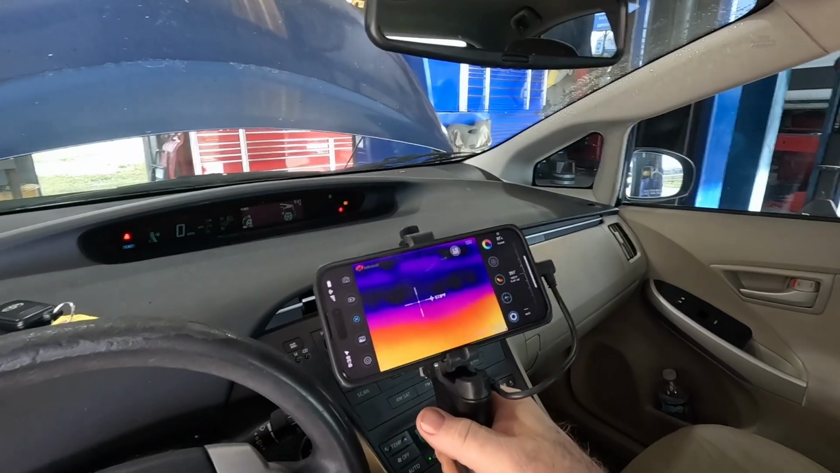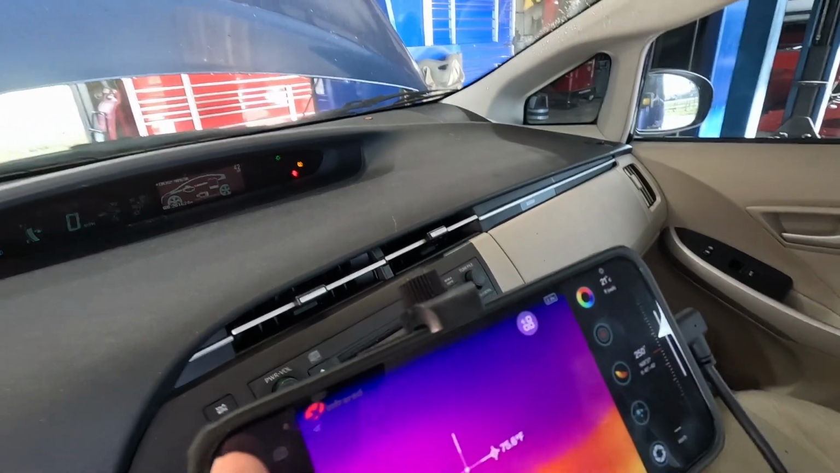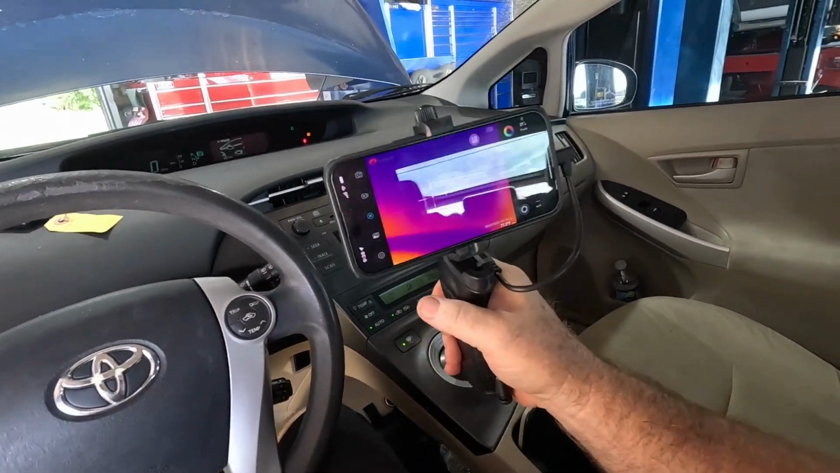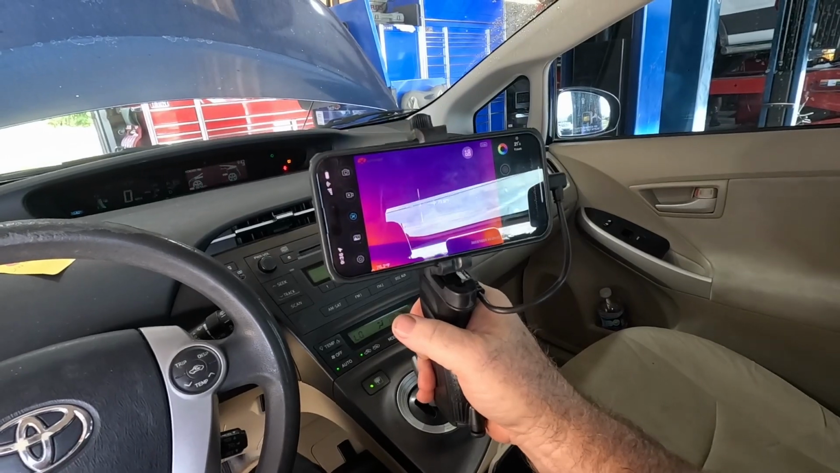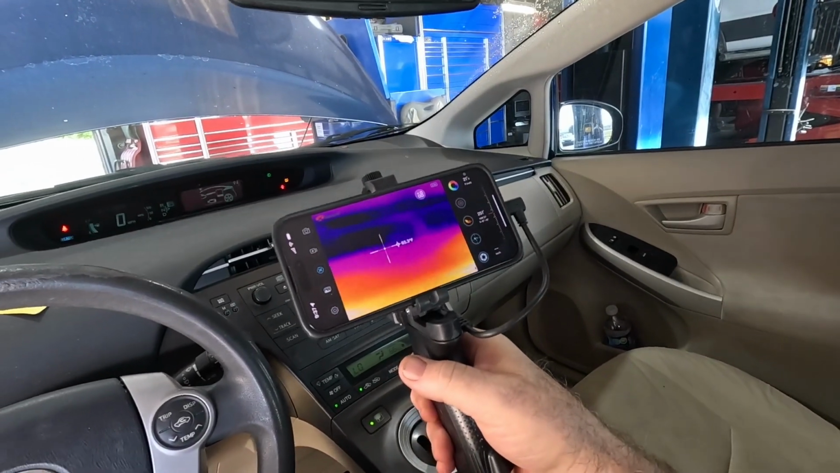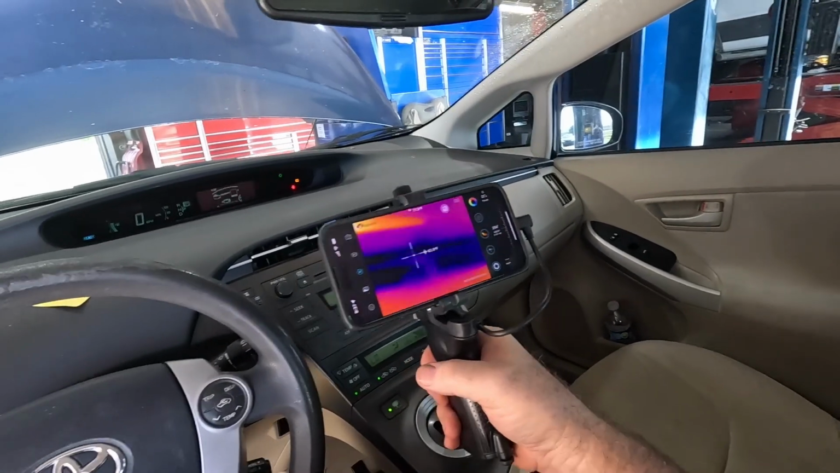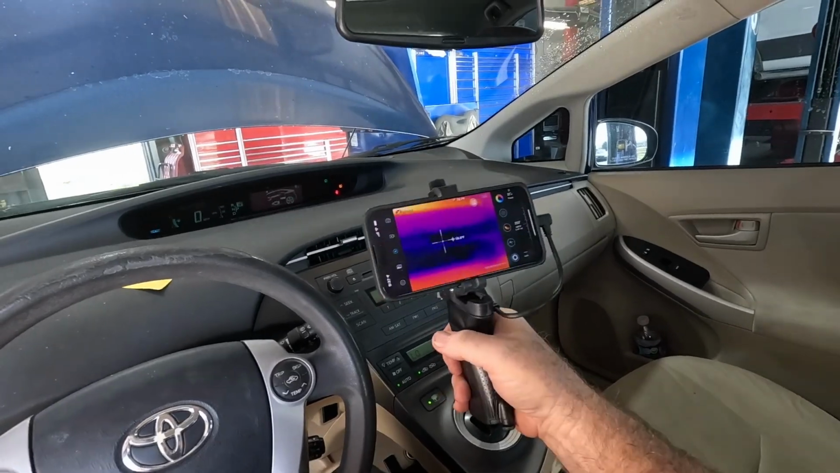So you can also take a picture. If you wanted to push on picture, you'll get a picture of whatever was on the screen. And while I was holding the camera, holding the phone, and holding the infrared camera and trying to push the button, the picture wasn't what I wanted, but you get the idea. If you got a free hand, it's great.